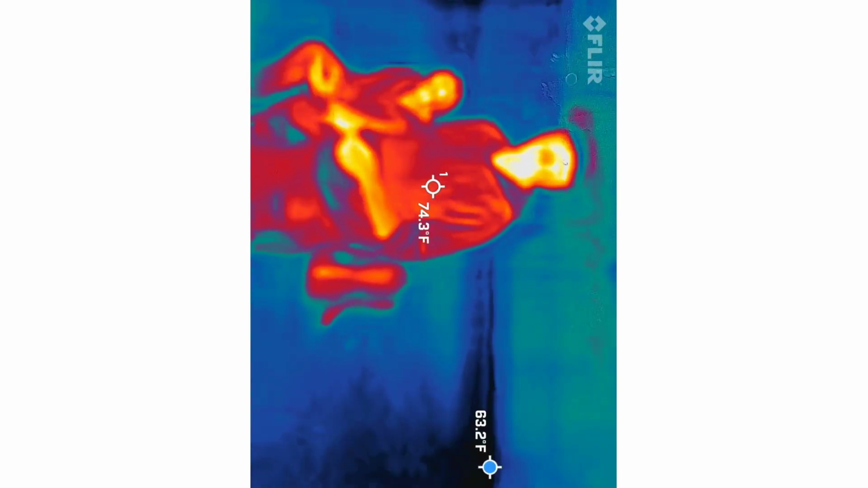So he realizes the camera's on the wrong side, by the way. So if you were recording, stop it and restart.